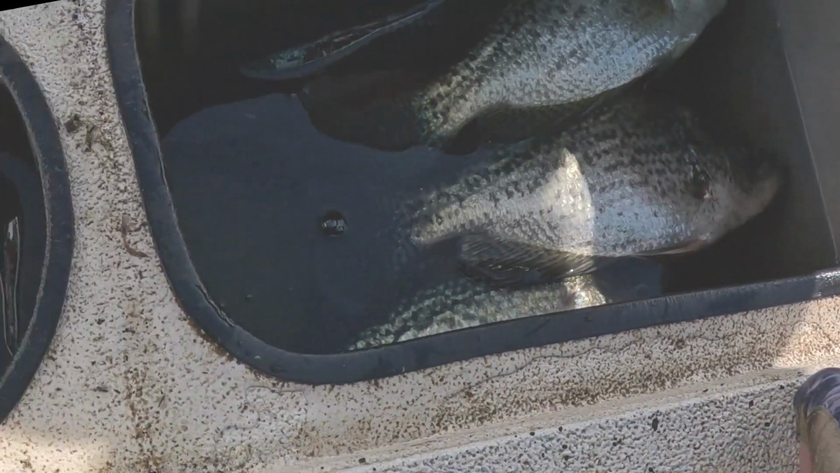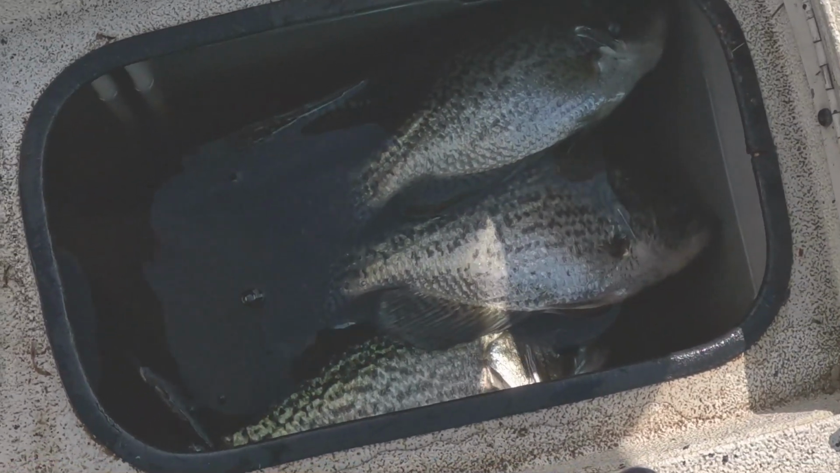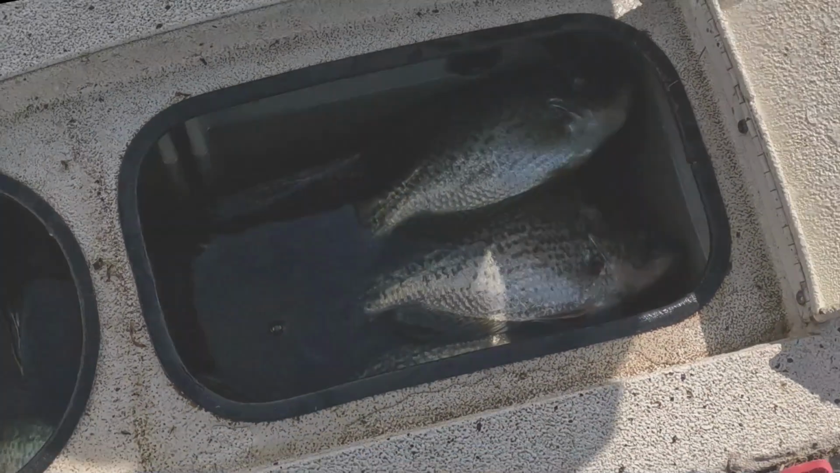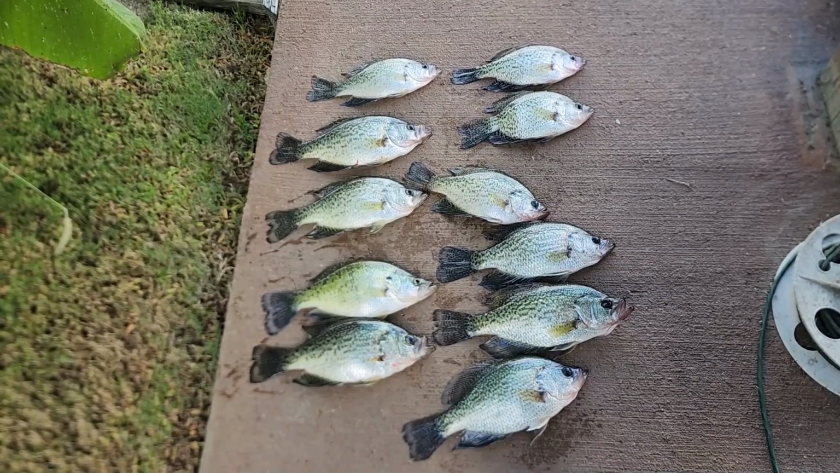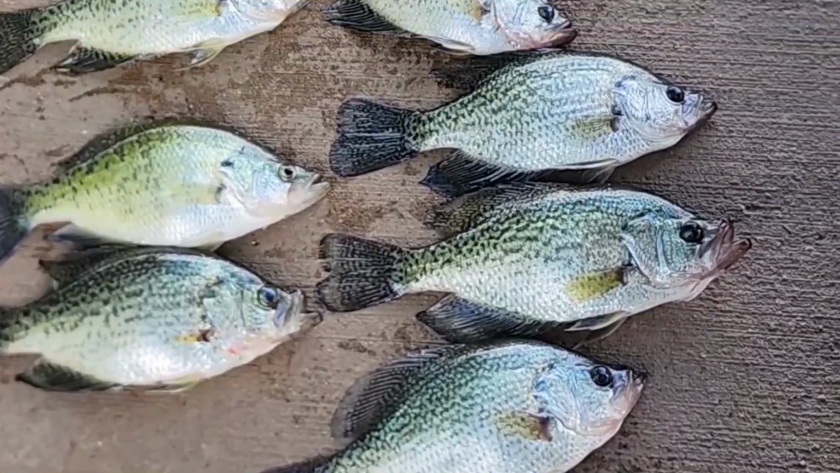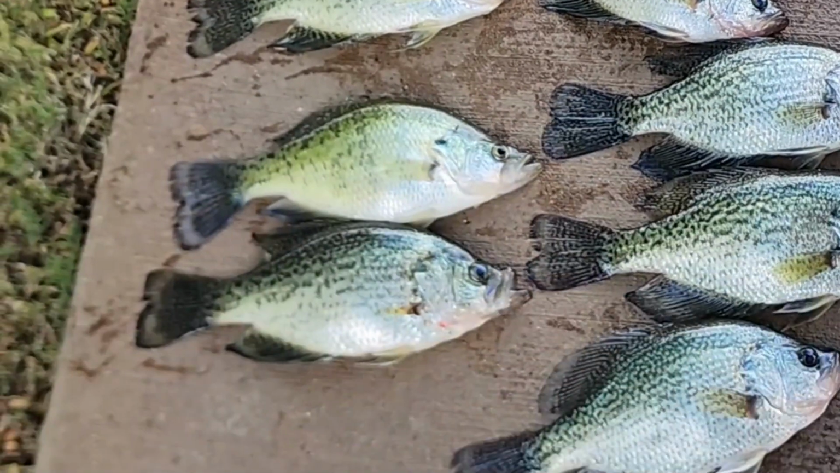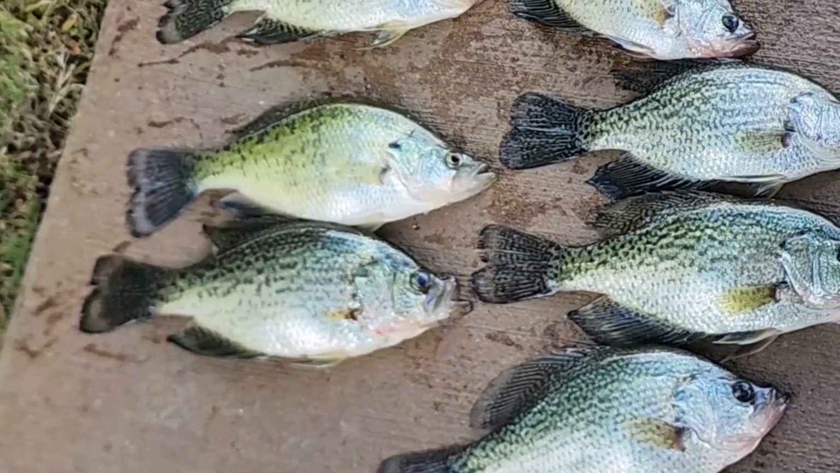Man, we got a bunch. 1, 2, 3, 4, 5. Probably like 10 or 12 or maybe more. I'll count them later. Nice ones. Well, caught 11. Couple hours fishing. Let a couple go. Caught some bass and catfish as usual, but that's a nice mess of fish there. I had a great time. I'm not gonna clean them. Stick them in the freezer.